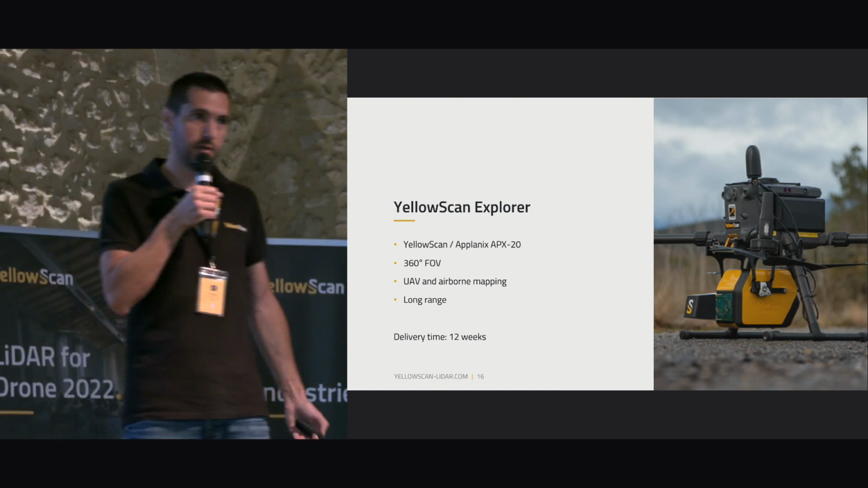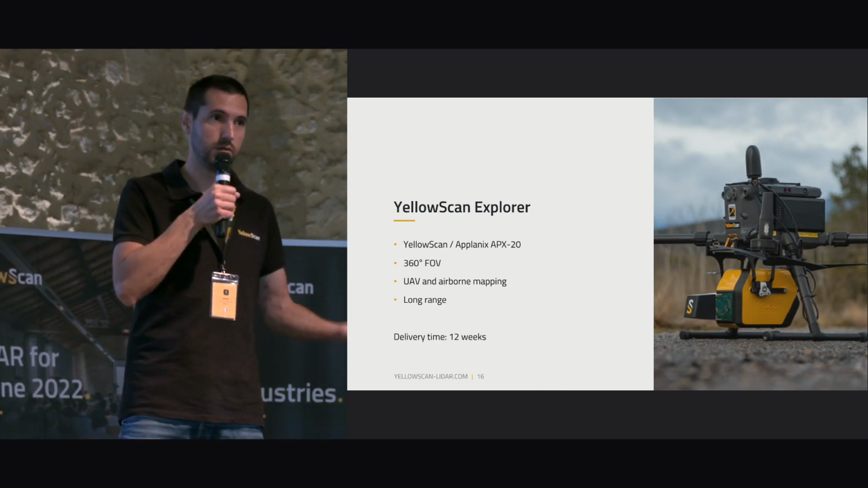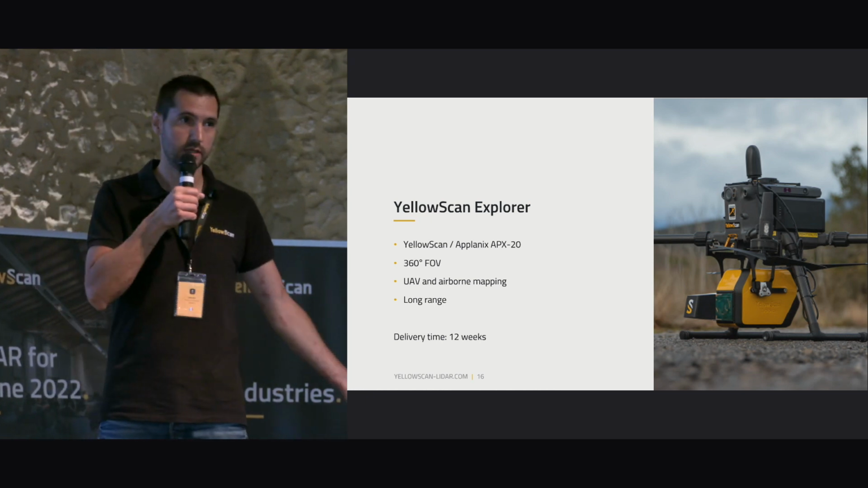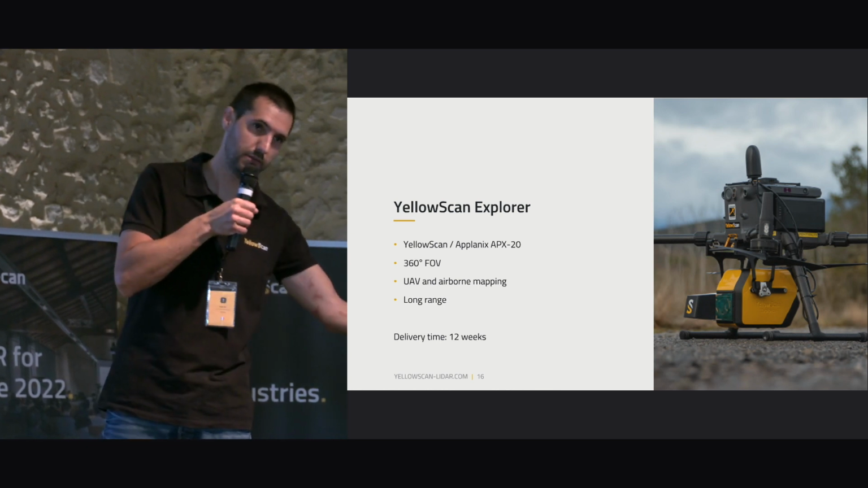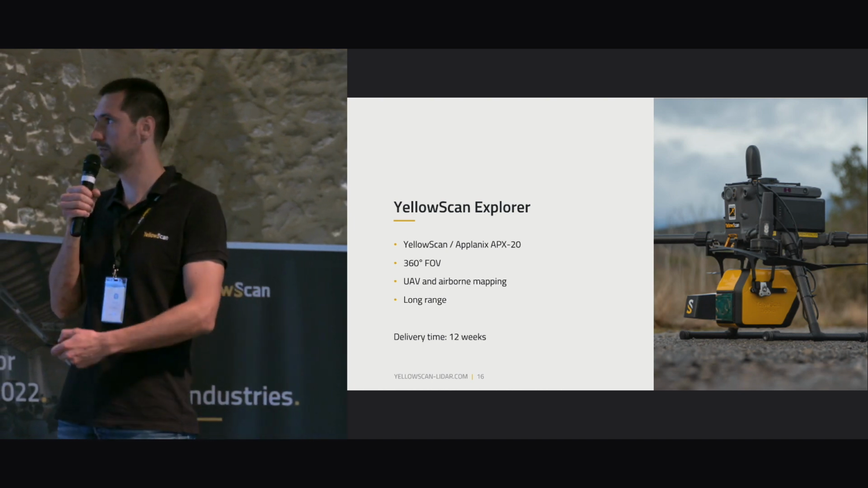Offering a long range, it's ideal for power lines, for example. Companies using aircraft willing to start a drone business can use this, or companies doing drone business willing to start airborne mapping can do so as well. So it's a pretty versatile product.